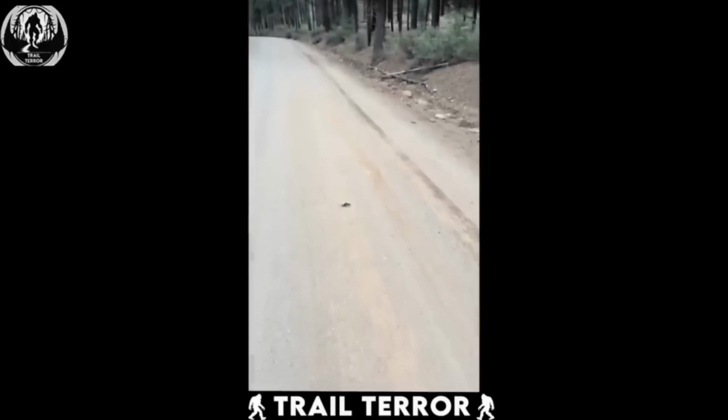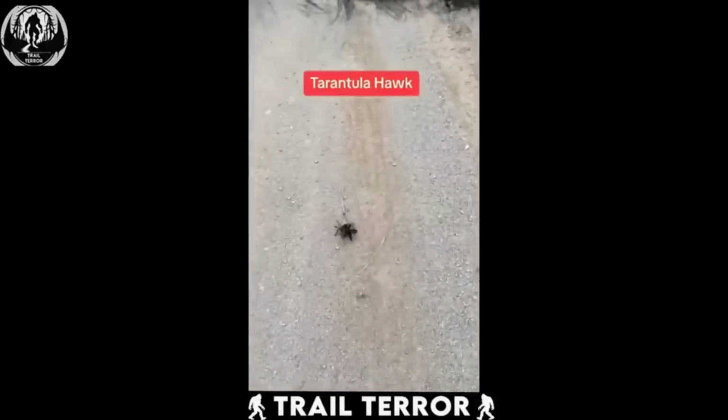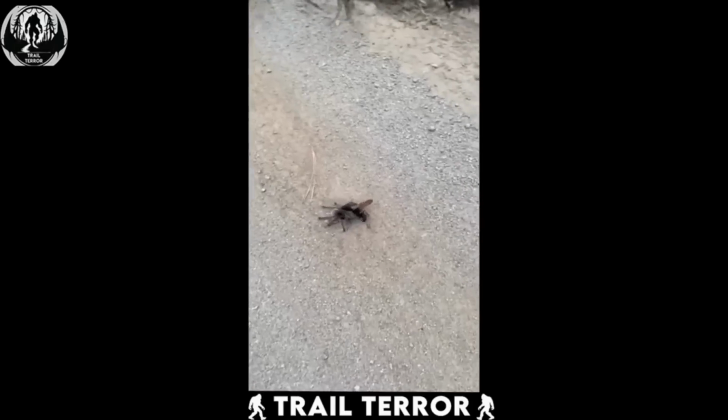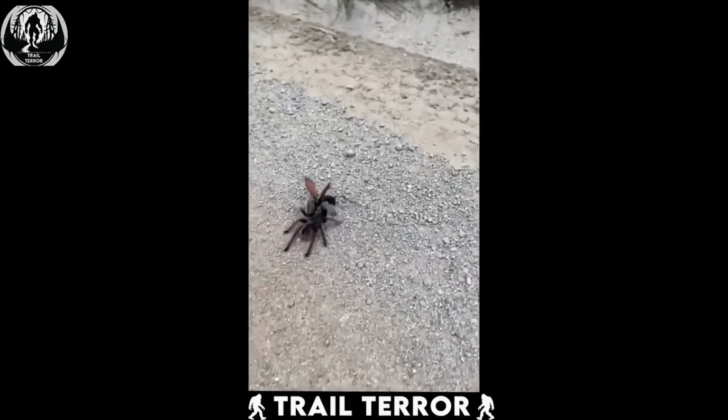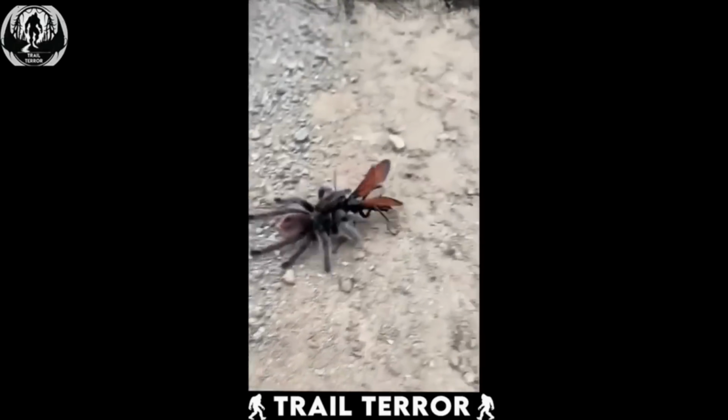Our world never fails to surprise us, and the encounter captured in this video is a perfect example. So it actually stung the tarantula. It is alive but paralyzed. The tarantula hawk is going to lay an egg on it.